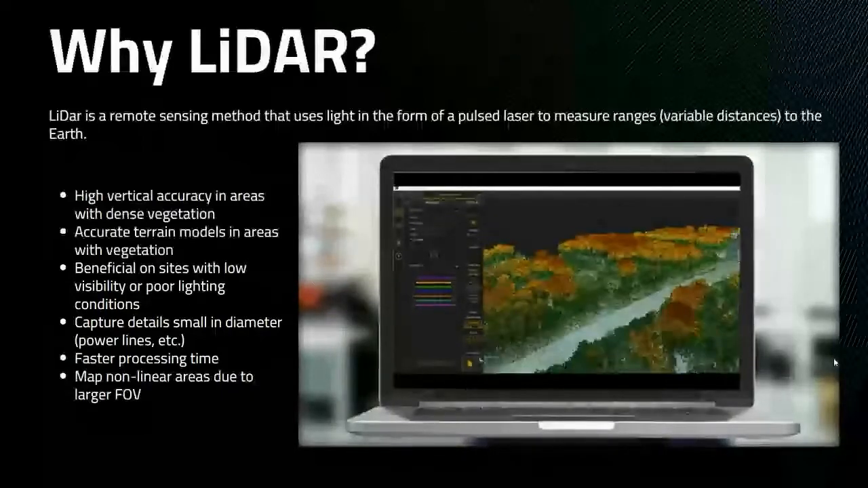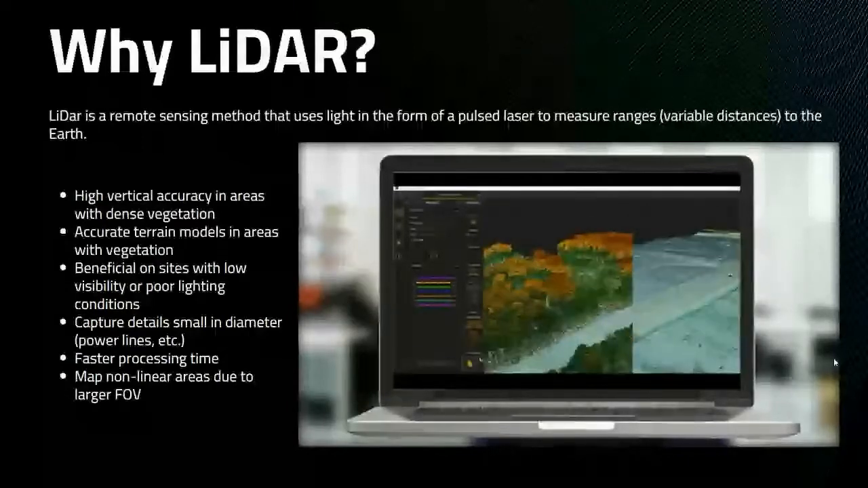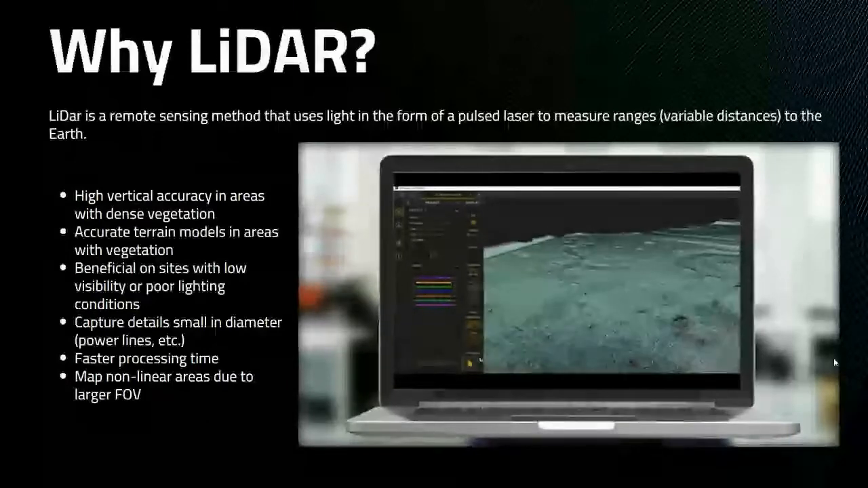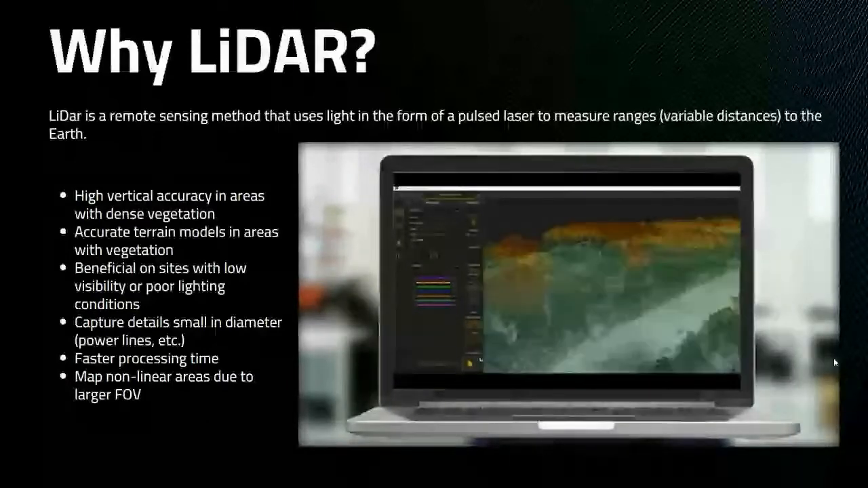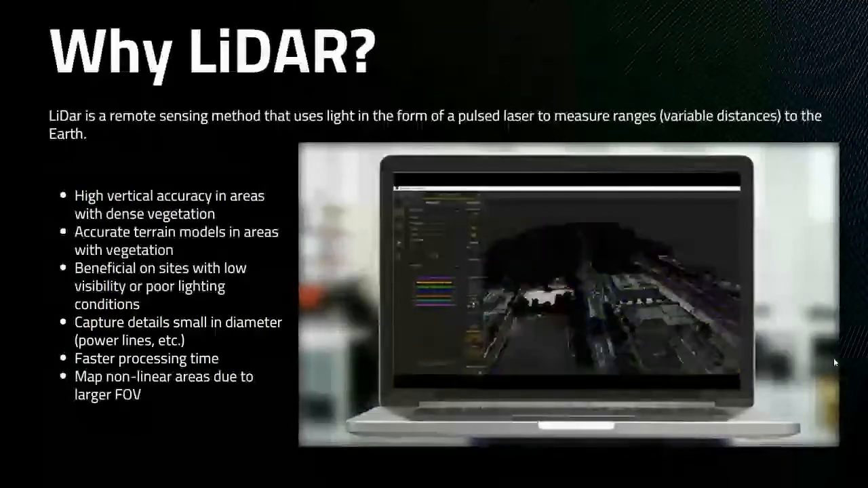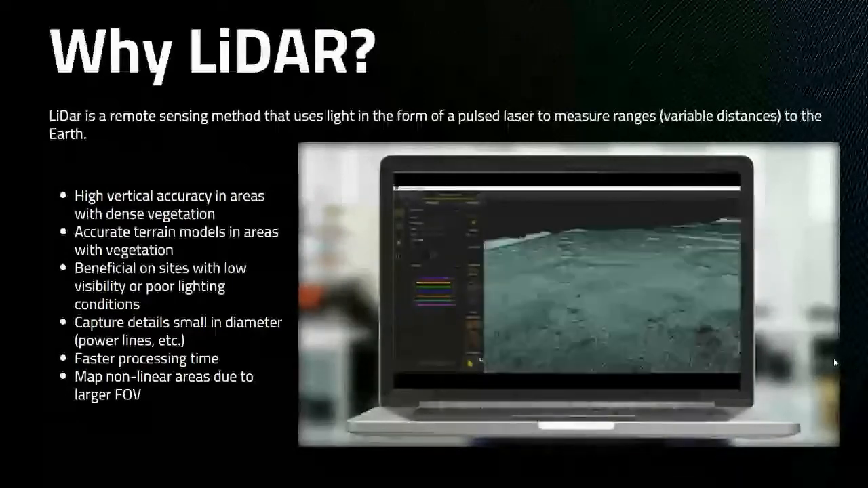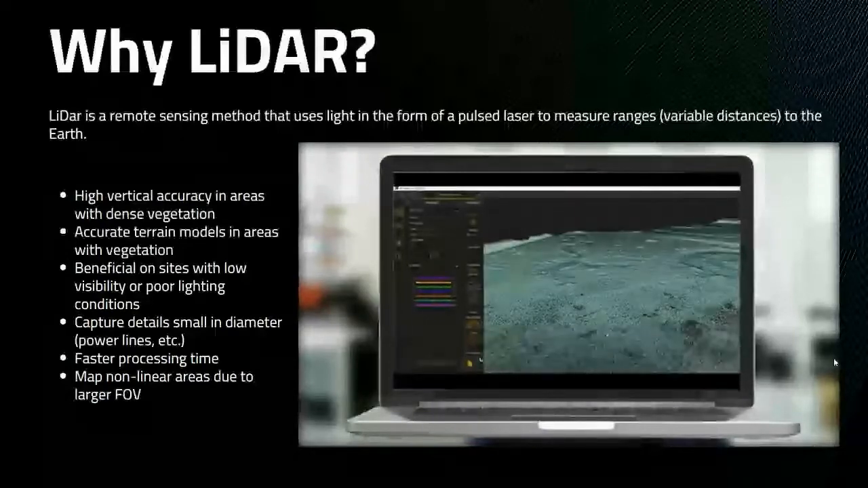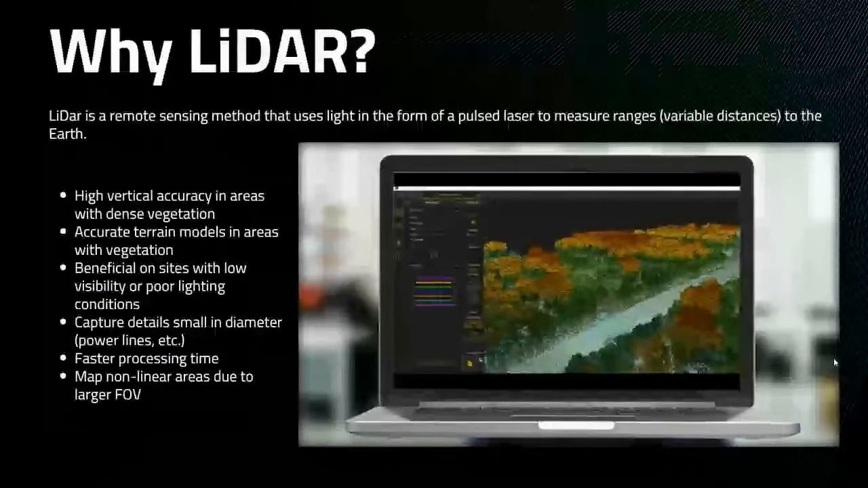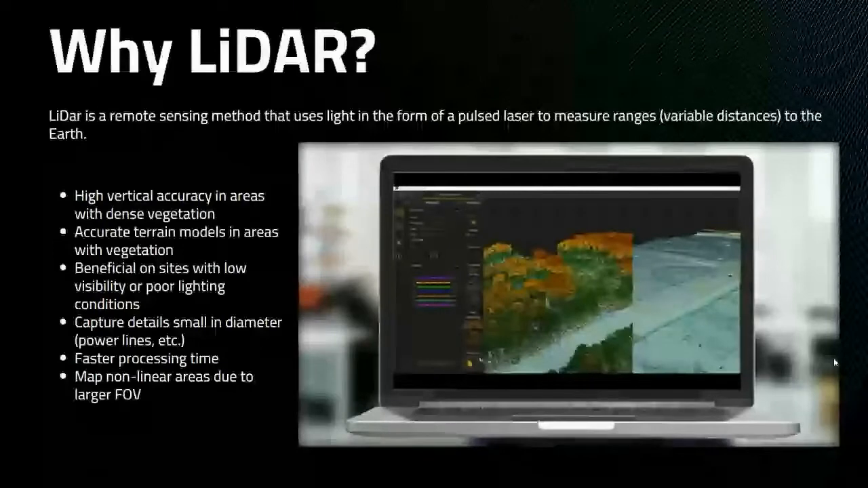LiDAR also has a faster processing time. Now obviously this varies depending on a multitude of variables, but in general, we can quickly process our LiDAR in the field to make sure that A, our elevations are accurate, B, we covered all the necessary area that needed to be. It's really quick and easy in the field to do that. Lastly, we can map non-linear areas due to a larger field of view. So for customers who want to do urban mapping or maybe erosion mapping, something where there's a steep wall that we need to map, photogrammetry may not be the best bet, especially with the Nadir 90 photogrammetry setup. Then LiDAR would be really good due to the wider field of view.